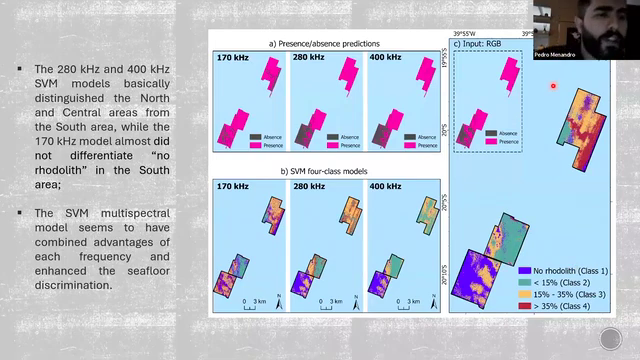So the 208 and 400 kilohertz models basically distinguish the north and central areas from the south area, while the 170 kilohertz almost did not differentiate the no rhodolith area in the south area. Yes, in the SVM multispectral, the model seems to have combined all the advantages of each frequency and enhanced the seabed classification, the C4 discrimination.